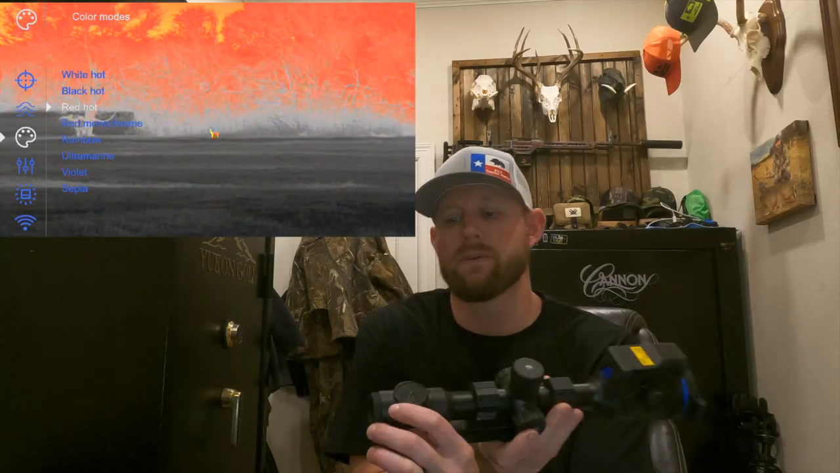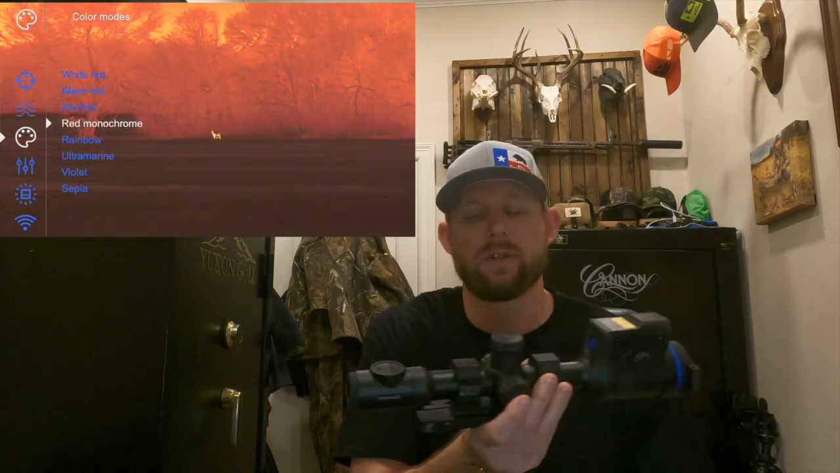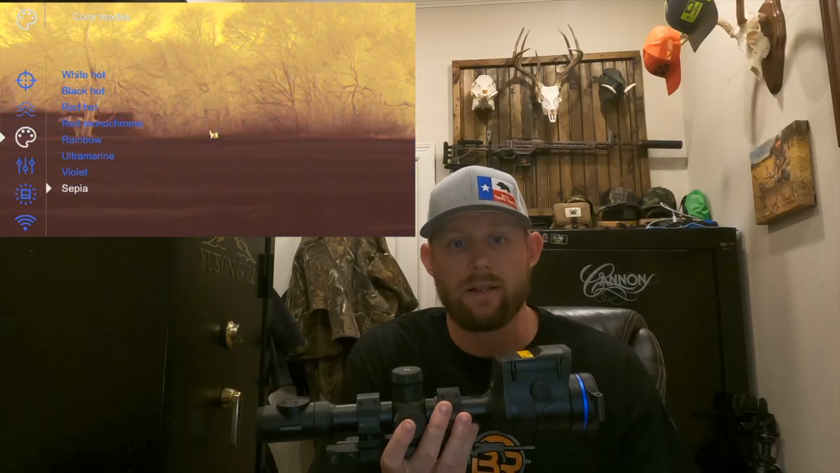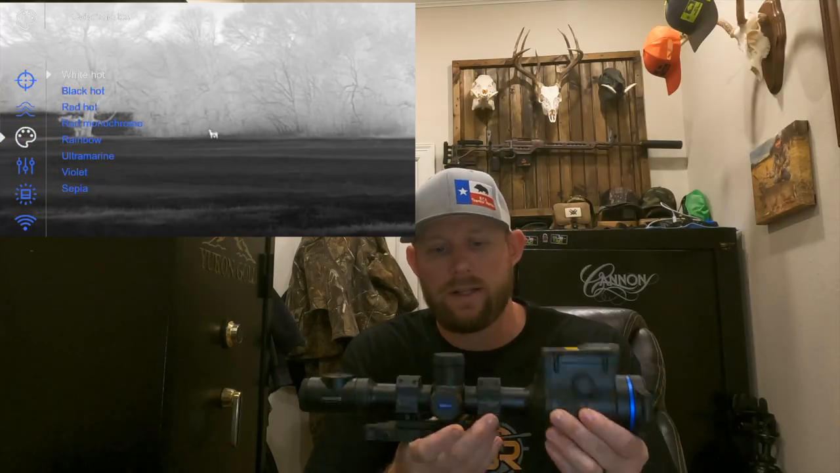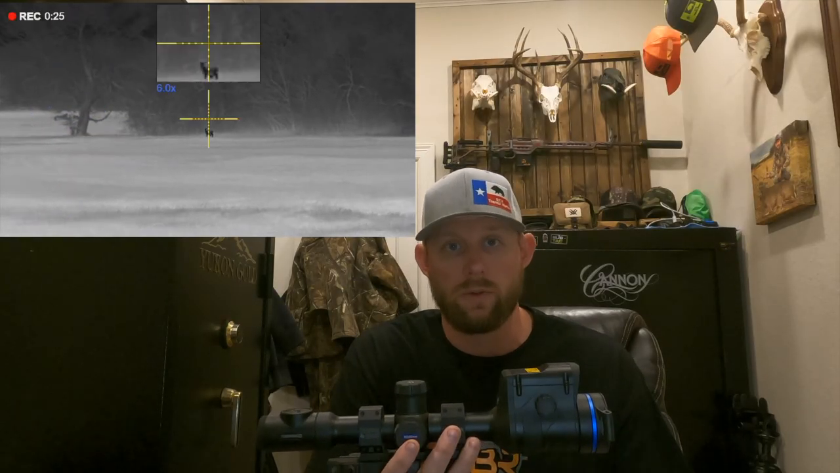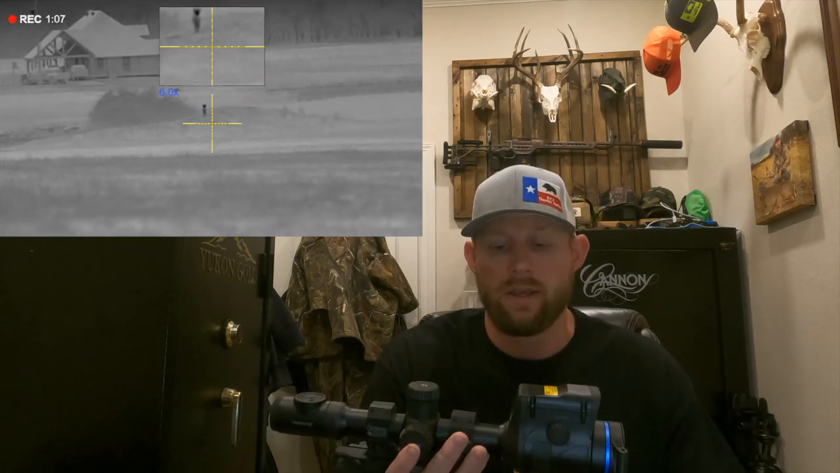Having the function down here at the eyepiece makes it really easy to use for the user while they're hunting. They don't have to come off the scope to look for the button. Quickly they can hit the range finding button, get a distance, and know exactly what their target is. So I think that's a huge plus to the scope. I ended up using it a whole lot. I really liked it. It works really, really well. Seamless integration between the rangefinder and the scope's functions is just awesome.